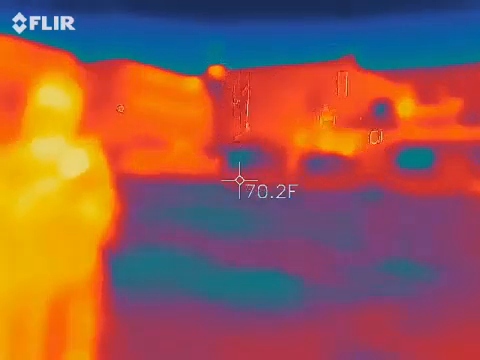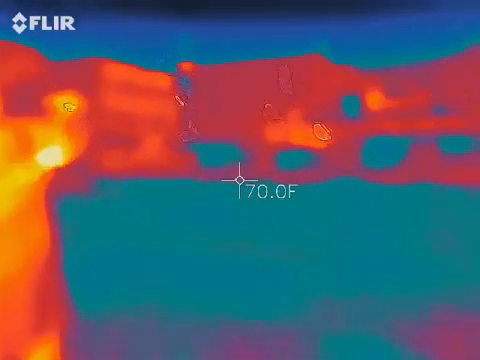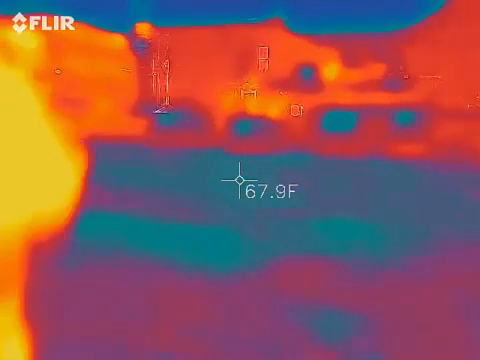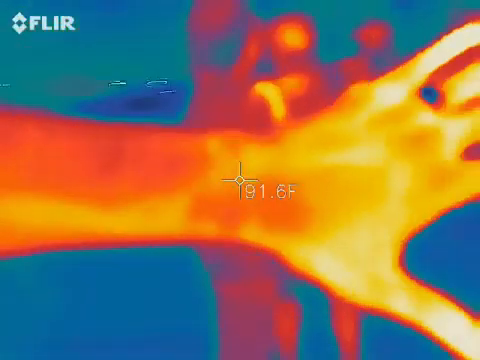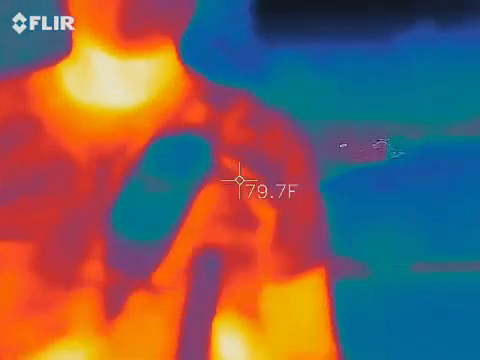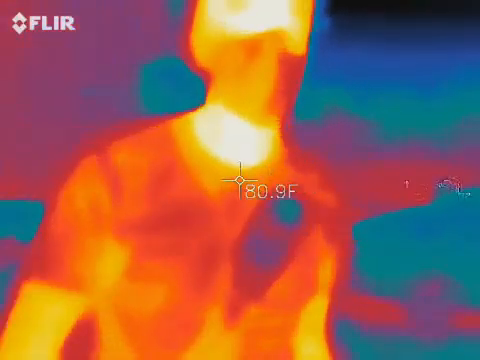This is really blurry. It's been like that for a while. It's because everything's at a distance. Okay, so I need to get in closer. See how it gets in focus now? I'm getting too far away. It's not that it's blurry, it's the ambient heat signature. Okay, I got you. Perfect. All right.